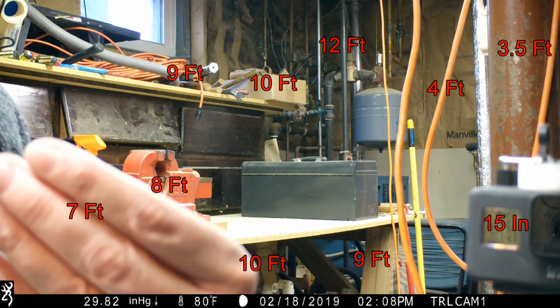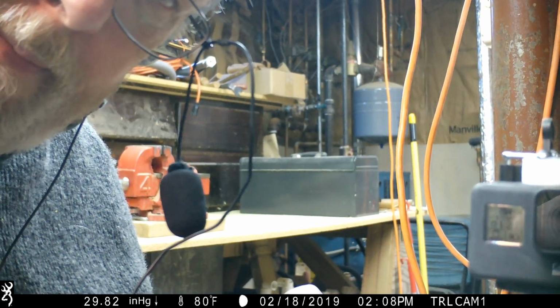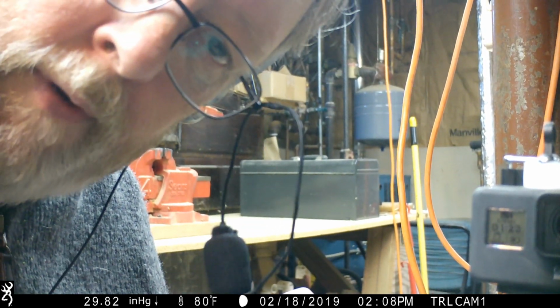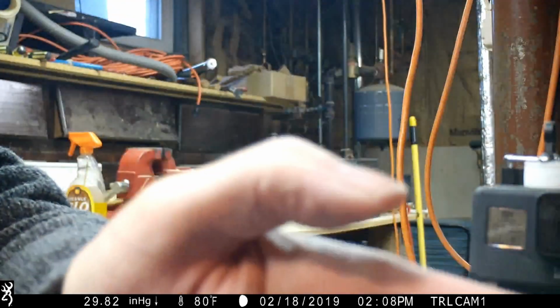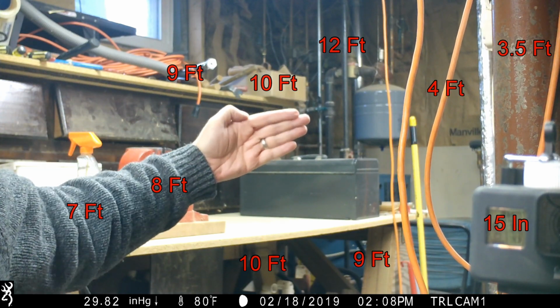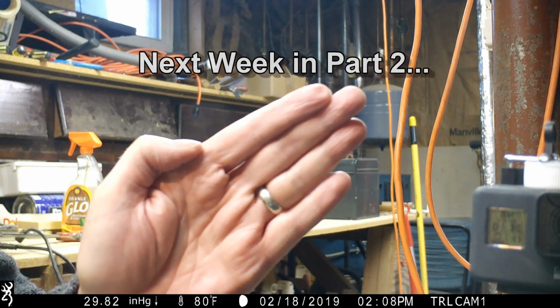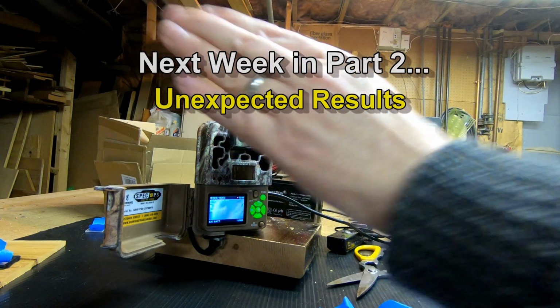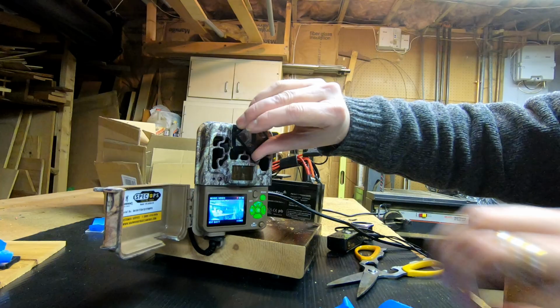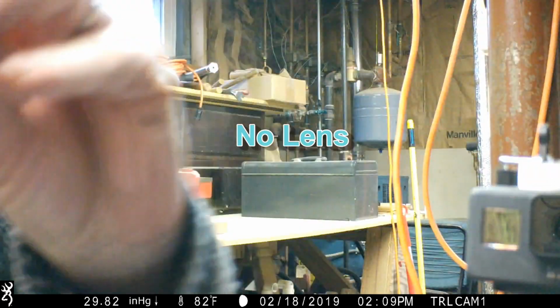And here's the 0.75. Okay, here's the 0.75. Here's my hand again. It's probably going out of focus, probably going out of focus maybe here. I don't know. And then we'll switch to the half diopter, which is this one here.